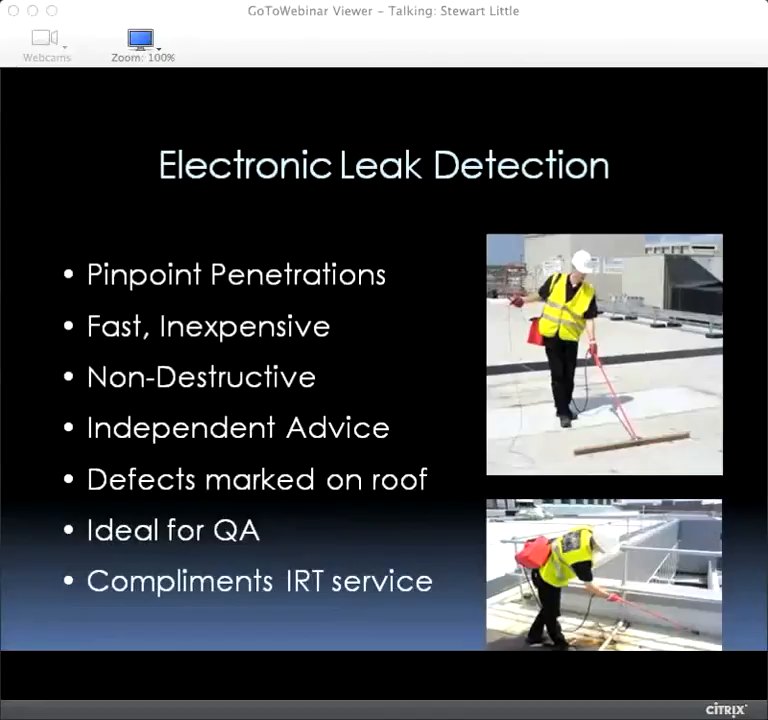It's a very, very low amperage. It's perfectly safe. Not if you're doing petrochemical plants and anything like that. You're just not allowed that sort of voltage on a roof like that. But it's absolutely ideal for big, vast single-ply areas, felt areas, even asphalt. You can pick up little penetrations.